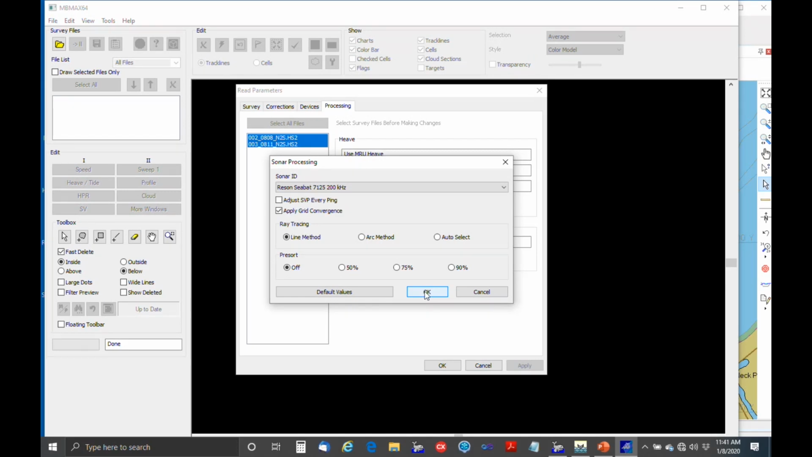Prior to running the lines? Yeah, well, it's part of editing. If you choose to work this way, using the grid convergence correction for heading, you'd always have this checked on. You'd always use it. Yep. Anything else?